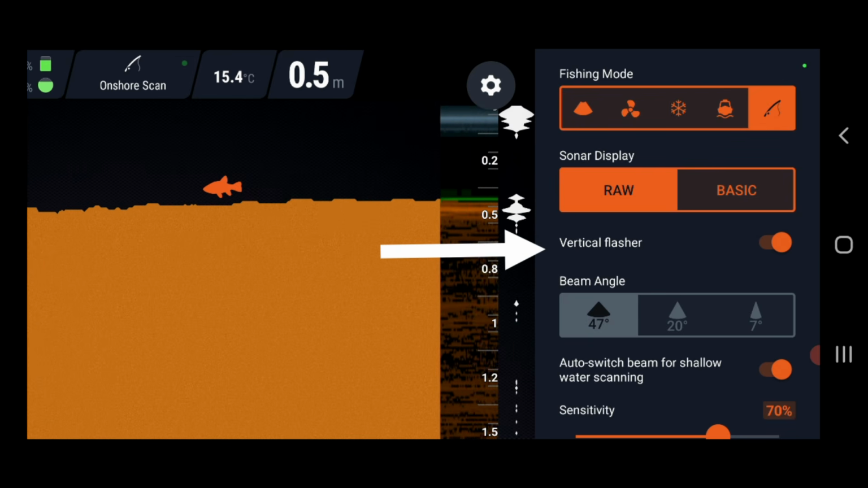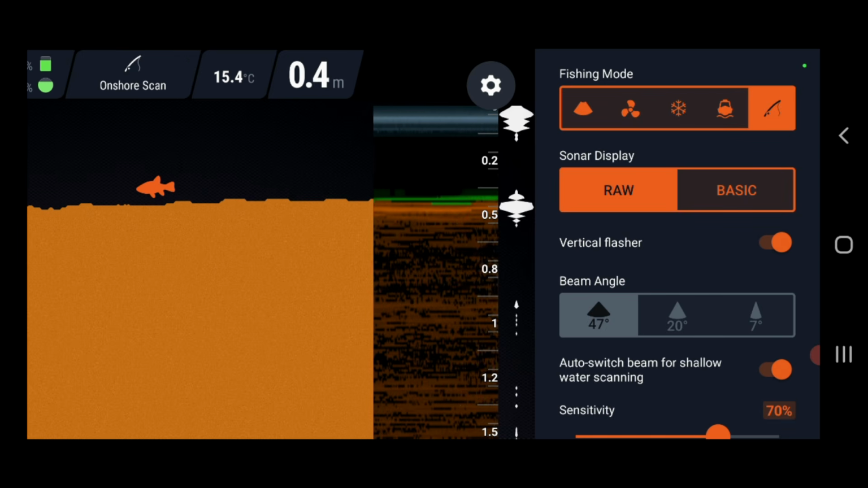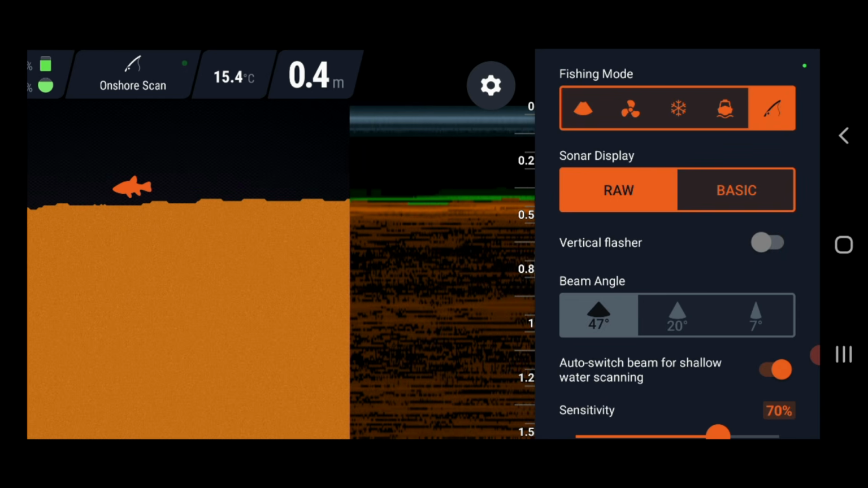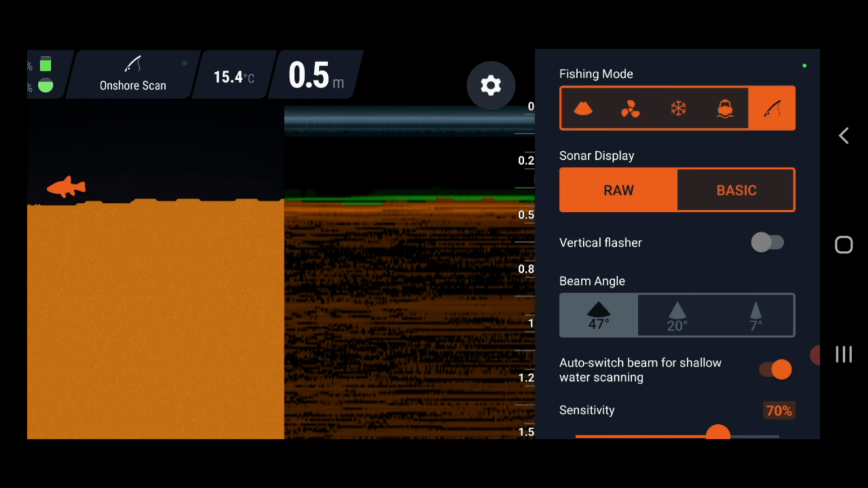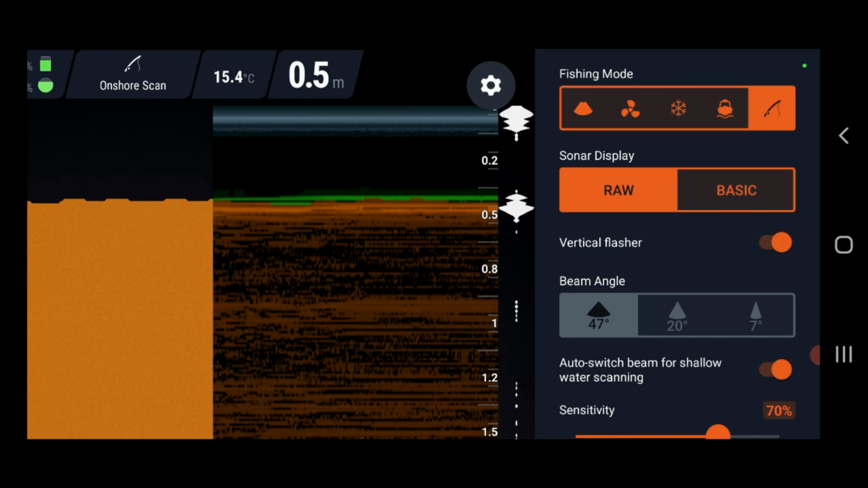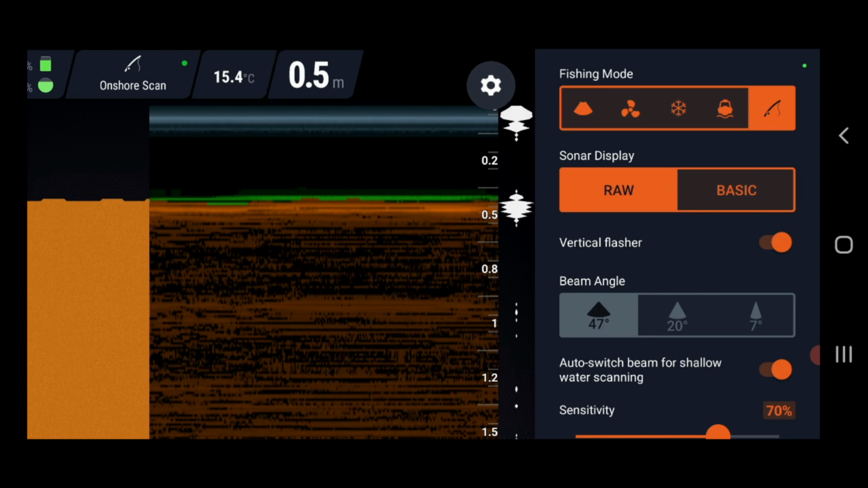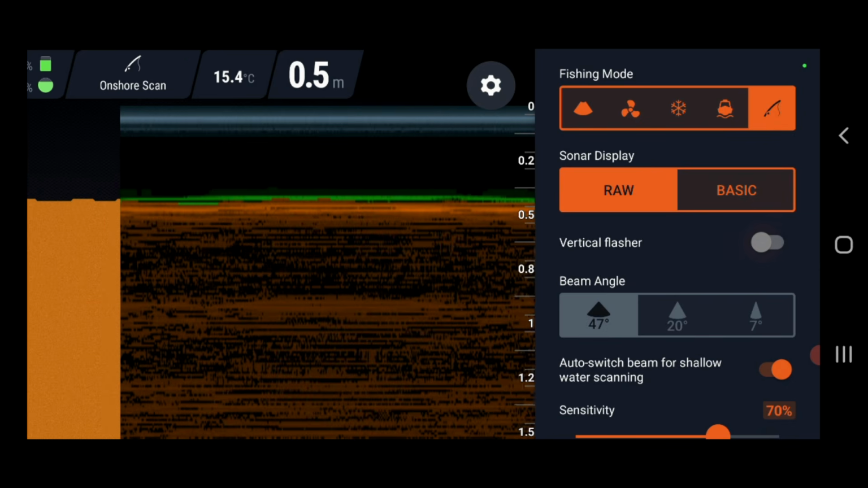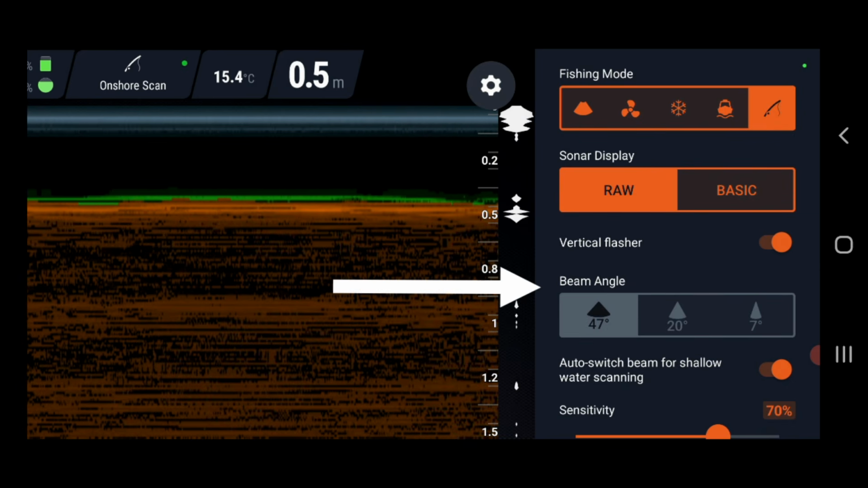Vertical flasher, this is the next one down. If you look at the right side of where it's scanning, you'll see those white lights flashing. If I turn them off, you don't see them anymore. That setting really doesn't do much. When it's too shallow, the ones at the bottom and the ones at the top will touch each other, then you'll get a sign that says too shallow or too deep. But all that does is turn that on and off. It doesn't really do much.